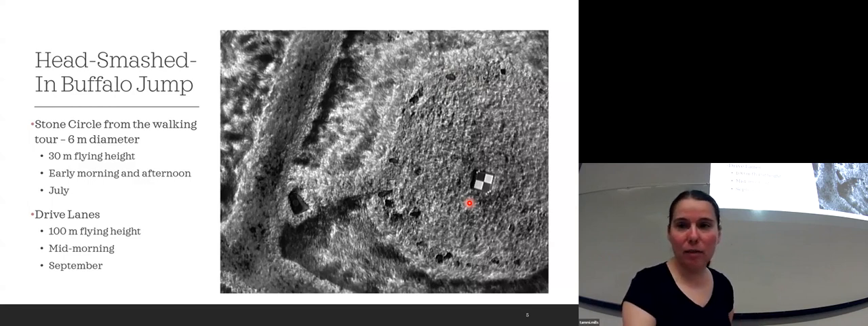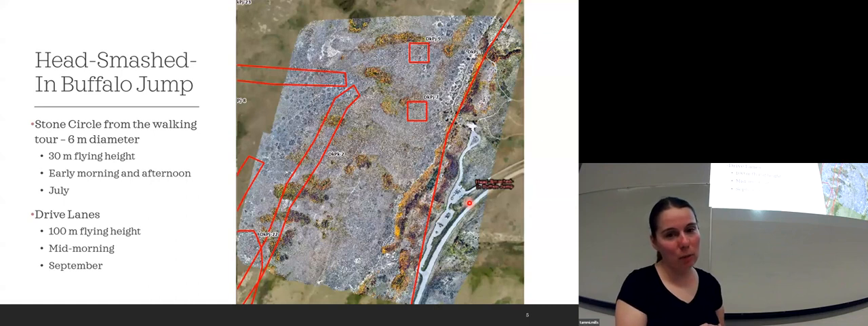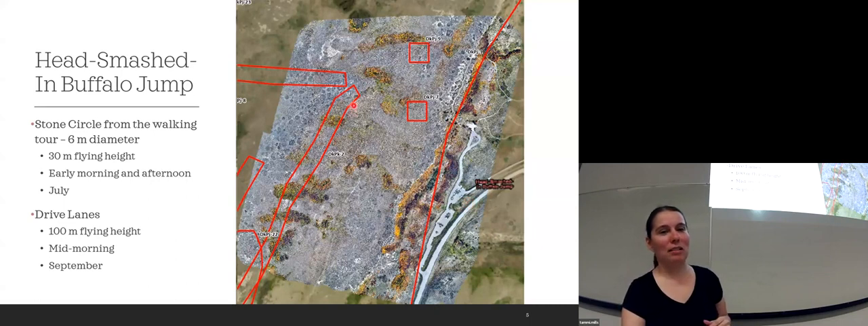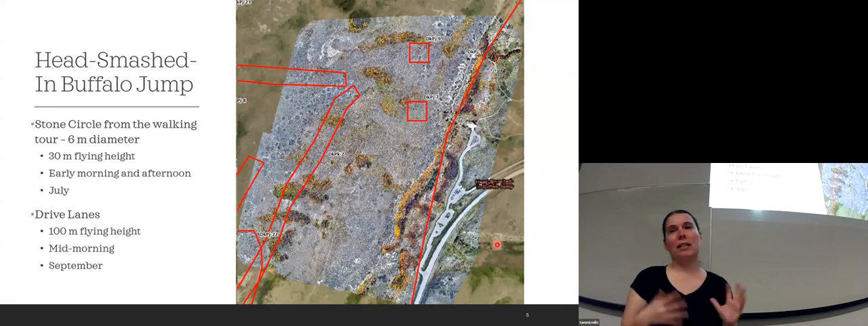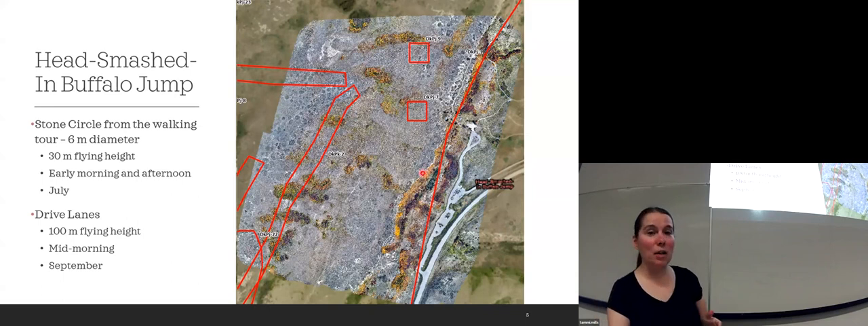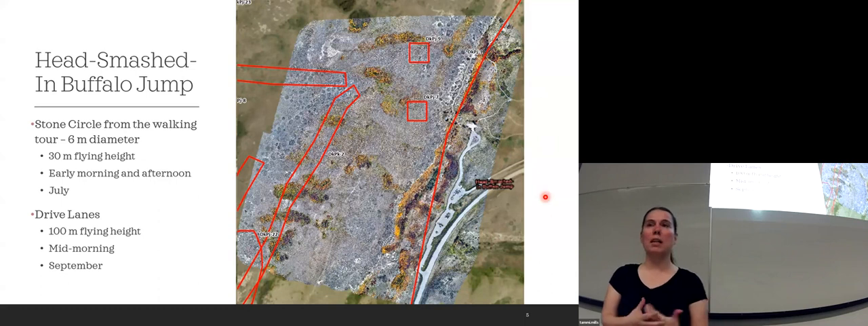So then we decided to fly the drive lanes, and we were lucky enough to get permission to go up into the drive lanes from the landowners, as well as Head-Smashed-In Buffalo Jump. And these are just some of the outlines of where the drive lanes should be, right here and here. And then there's some other sites that are up on top of the cliff as well. This is the area we flew with the drone at 100 meters. We did it mid-morning in September.